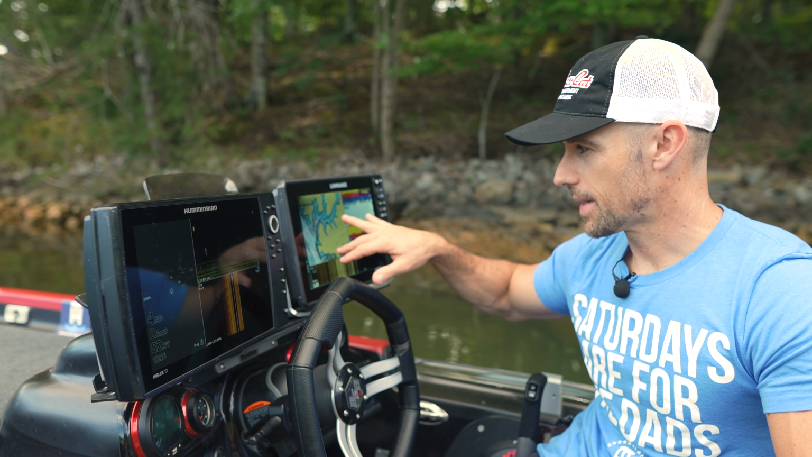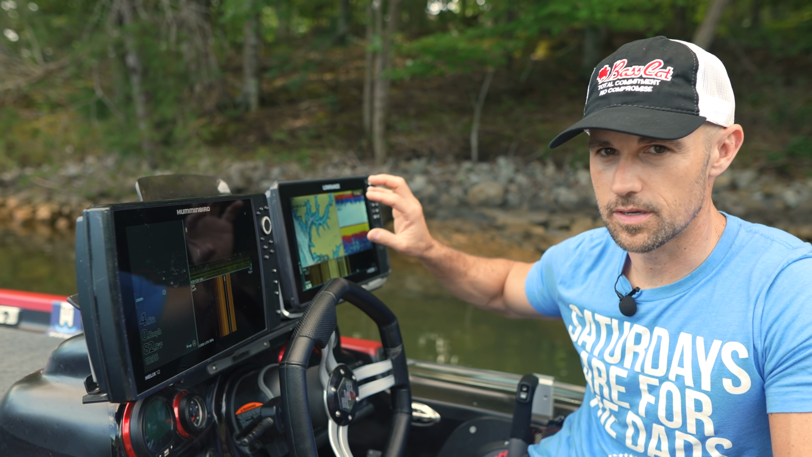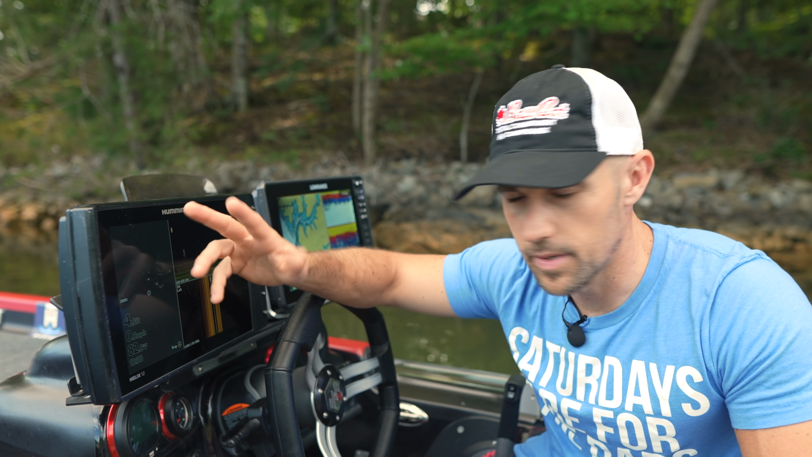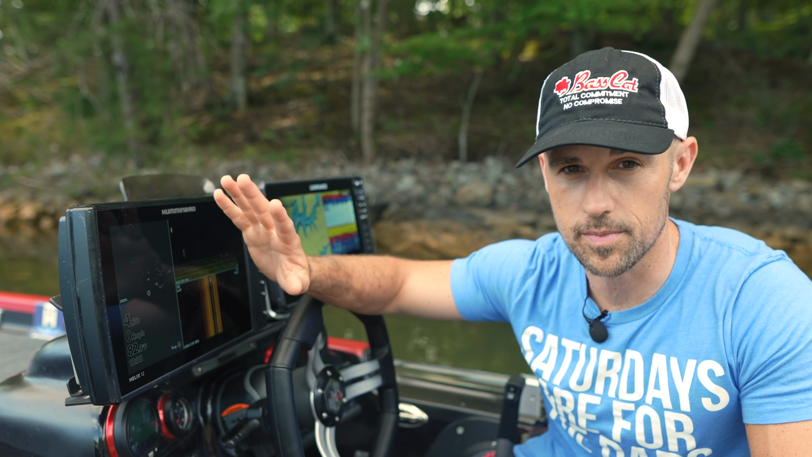Then we're talking about mapping. I use the maps on both back here at the console. I use the Navionics updates on my Lowrance, and I use the Lake Master on the Humminbird. I'm here at Smith Mountain Lake. I don't even have the map for Smith Mountain Lake on the Lake Master.